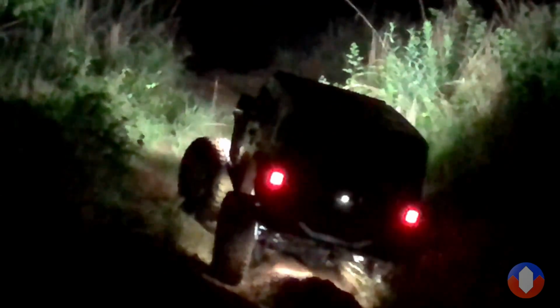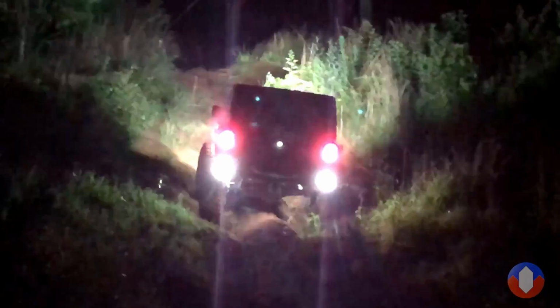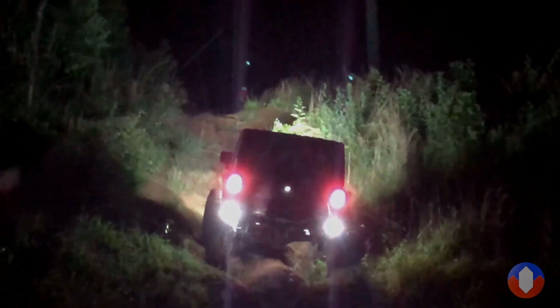Obviously you can't tell on camera, but you can just see how the Jeep is, oh yeah. See that tire coming off the ground? Definitely hard to do the camera justice, but it's pretty steep, pretty gnarly stuff for not being in an off-road park, I guess.